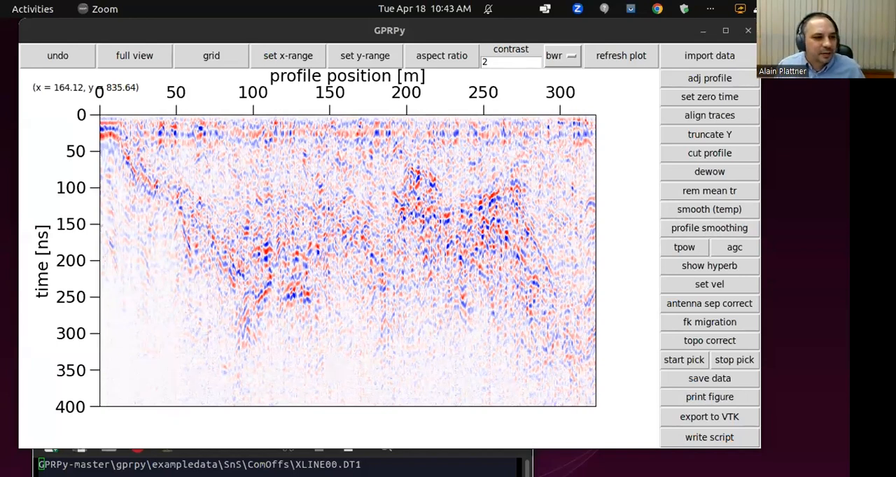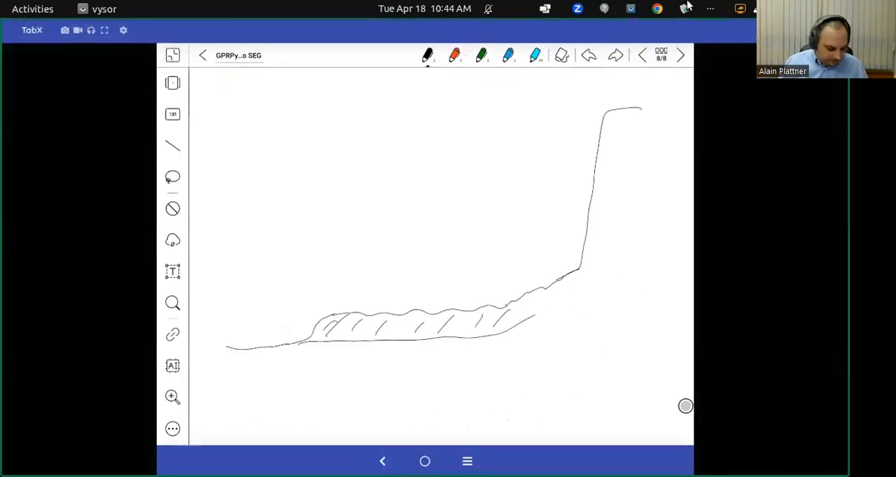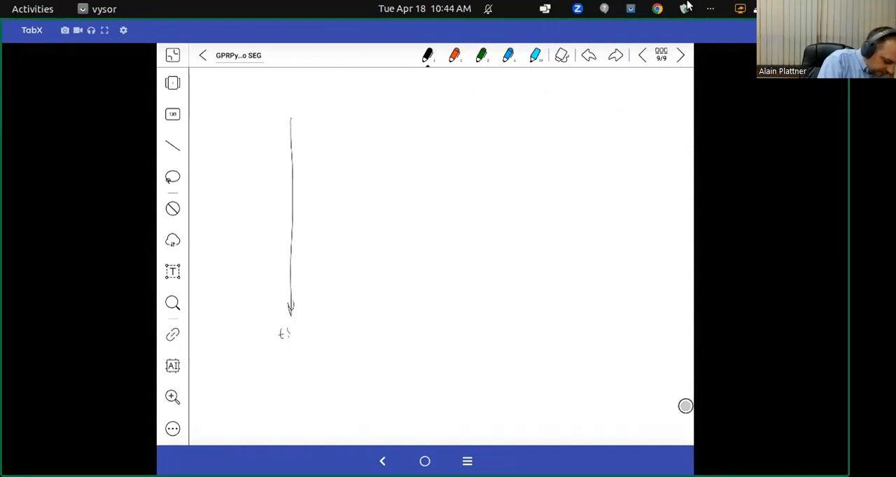Someone just asked, what is the function of TPOW? Oh, I can quickly draw that. So this here is time, and this here is gain amplitude.